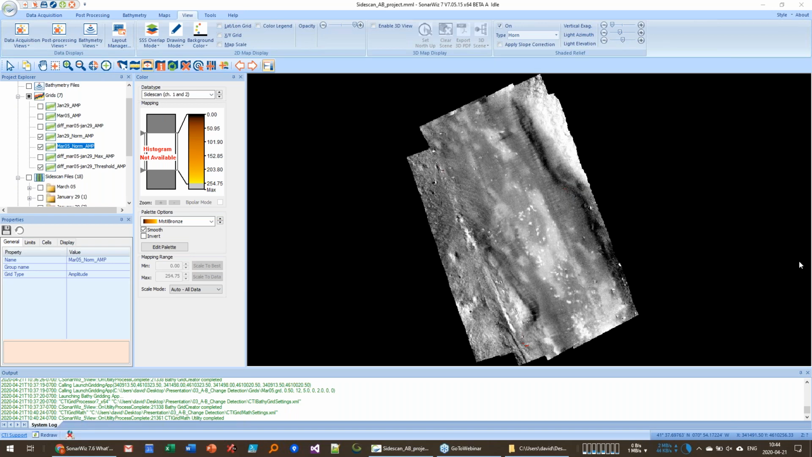I'm looking at the questions here. So the question was, do you need to have the side scan calibrated in the same units in dB or whatnot? And the answer is no, you do not. We've written the tool specifically so that it does the normalization between the data sets for you.